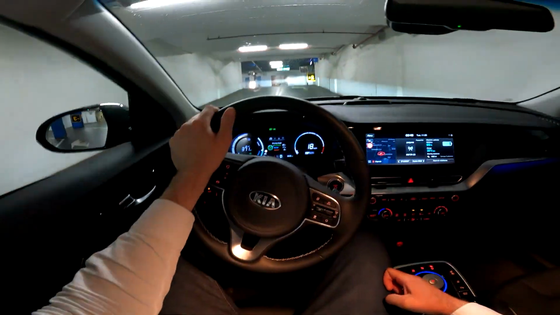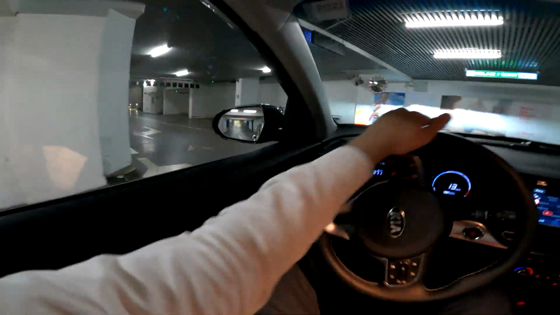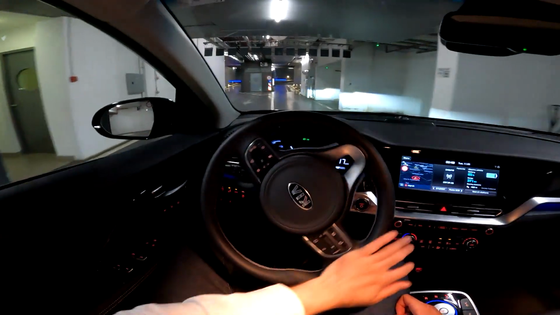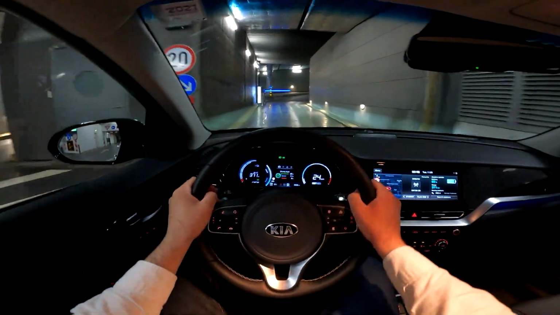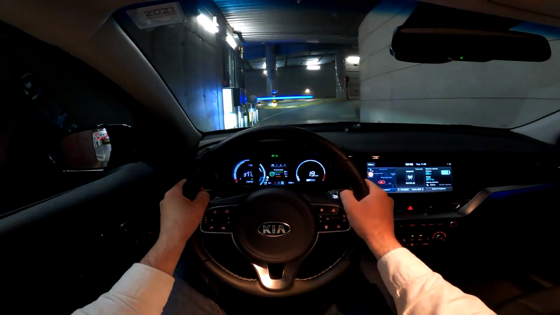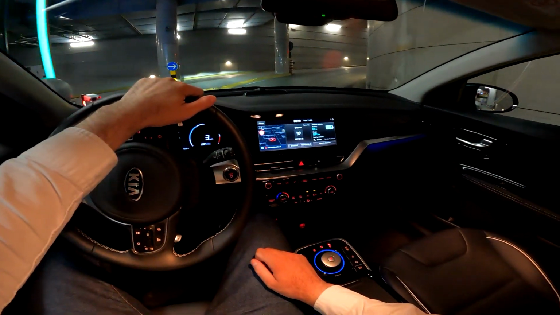And now we are departing this huge garage, and we are going on a relaxed night drive with this fully electric car. Peace and quiet inside. And there we go.